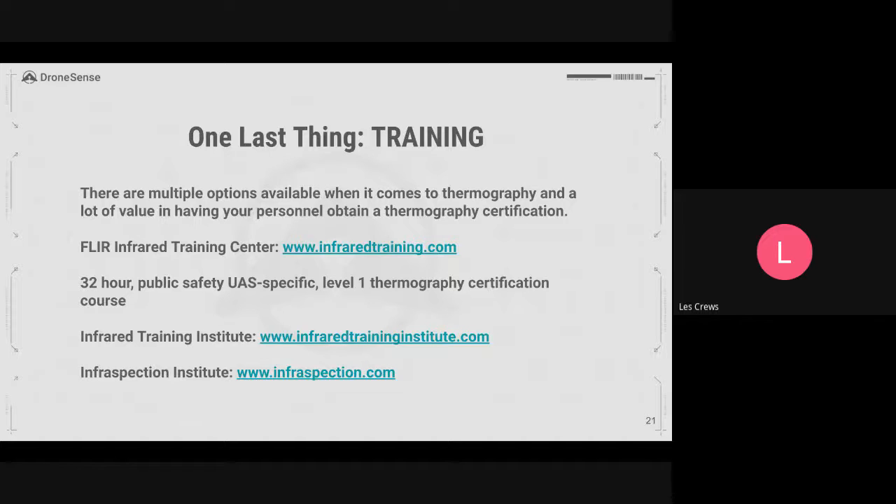But since then, we jumped into the Matrice 300. We just recently took delivery of it, through UBT out of Fayetteville, Arkansas. The difference is night and day. The quality of the image it puts out is phenomenal. But there's still a bit of a learning curve. If you don't know how to set those temperature ranges to find what you're looking for, you're going to come up with bad data as well. It all depends on the quality of your camera and the settings of those temperature ranges.